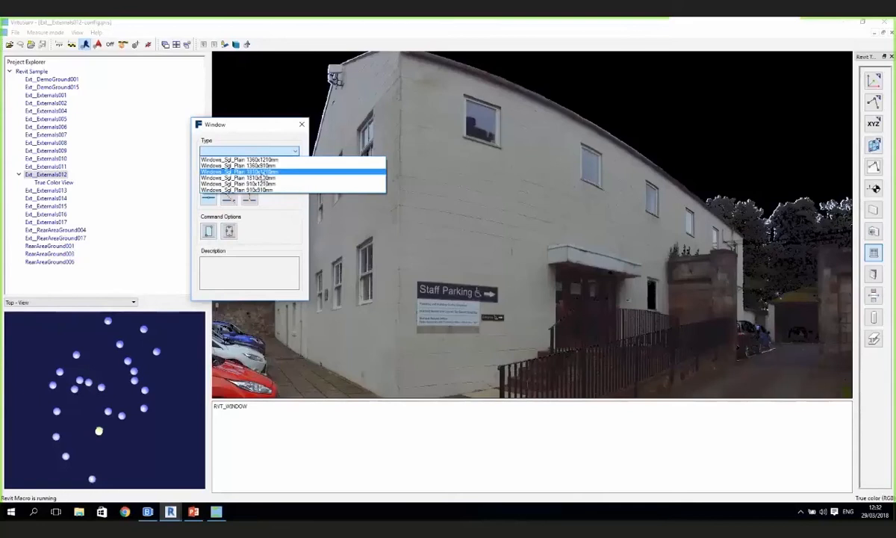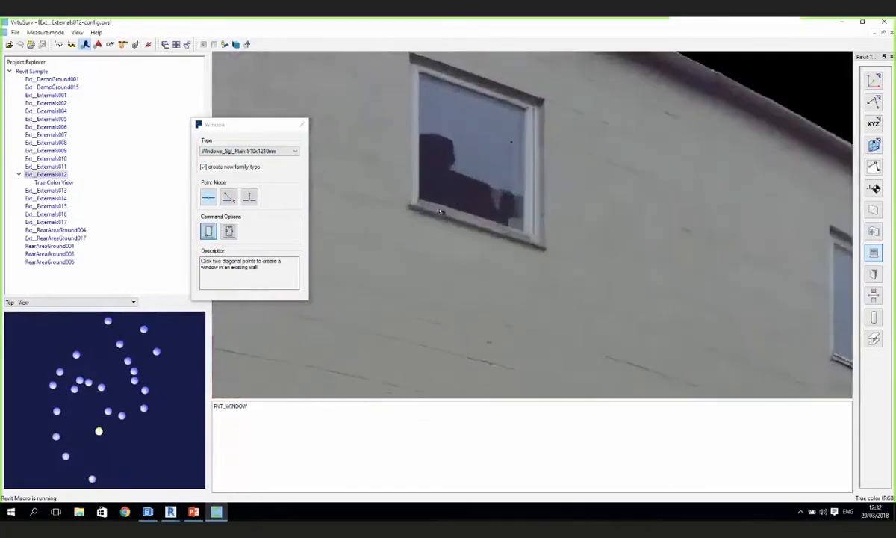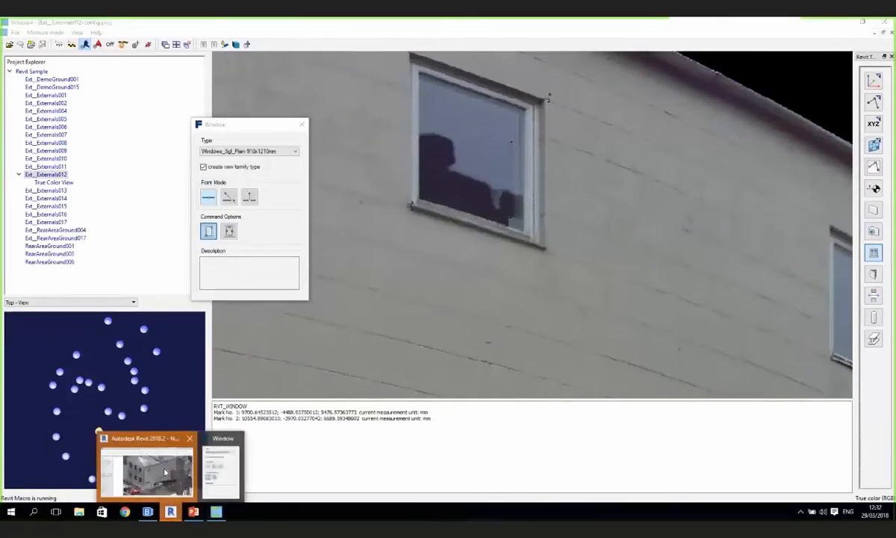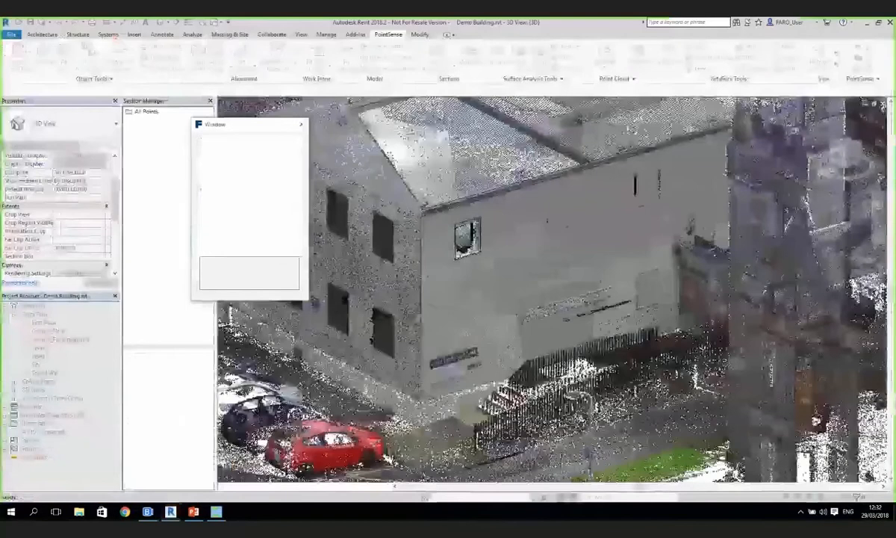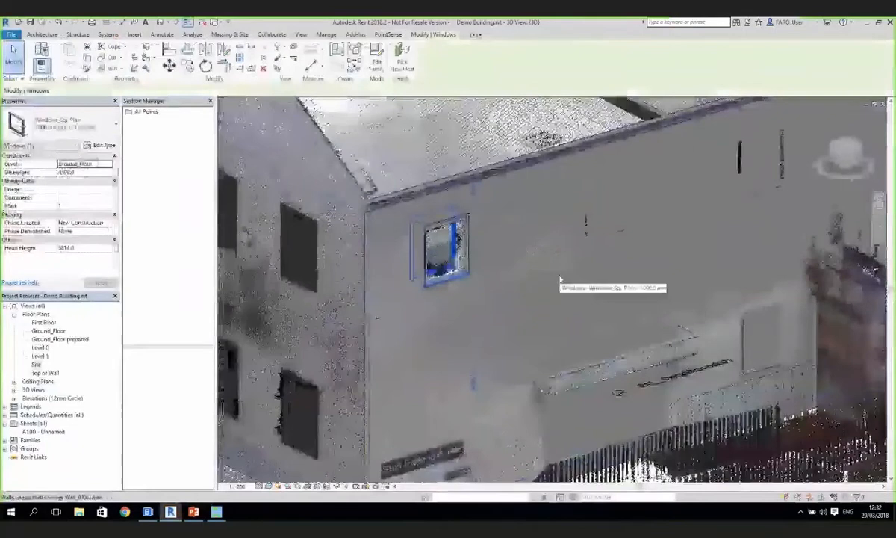It doesn't really matter about the size too much, so we select this particular window here. Now I should be able to just, with two diagonal clicks, send the position of this window through into Revit. So two clicks on there now, Revit flashes at the bottom of my screen. If we cross over into Revit now, you can see it's just dropped that window into that position.